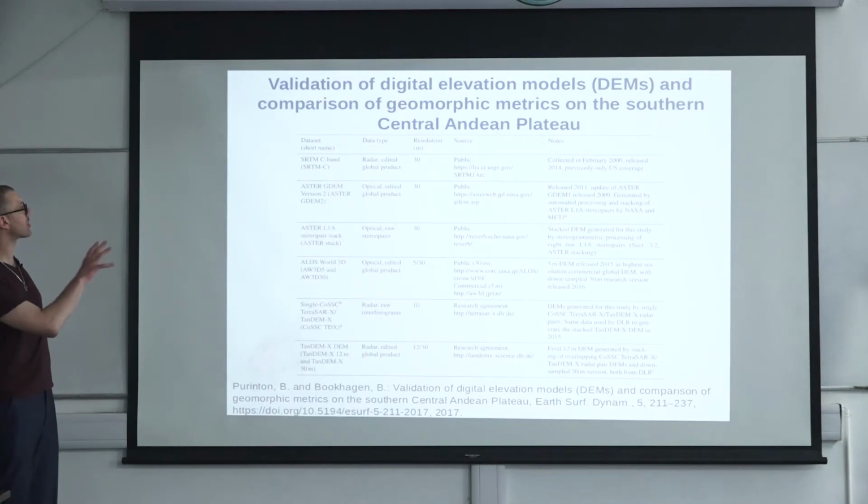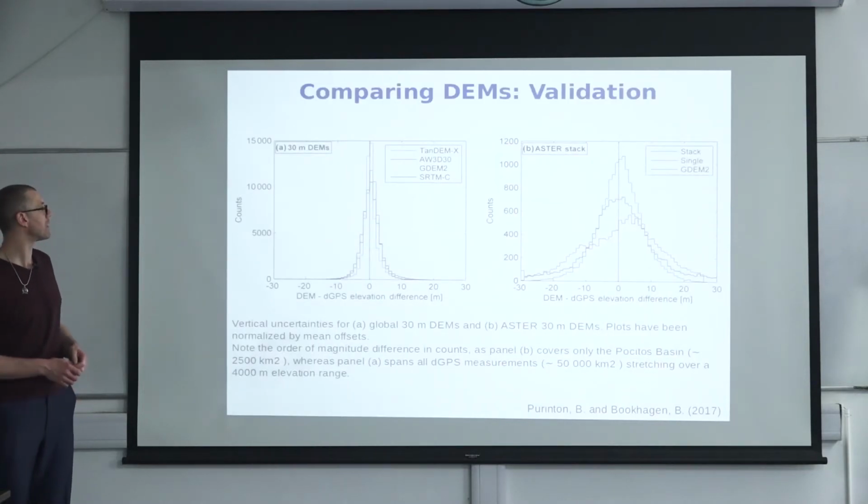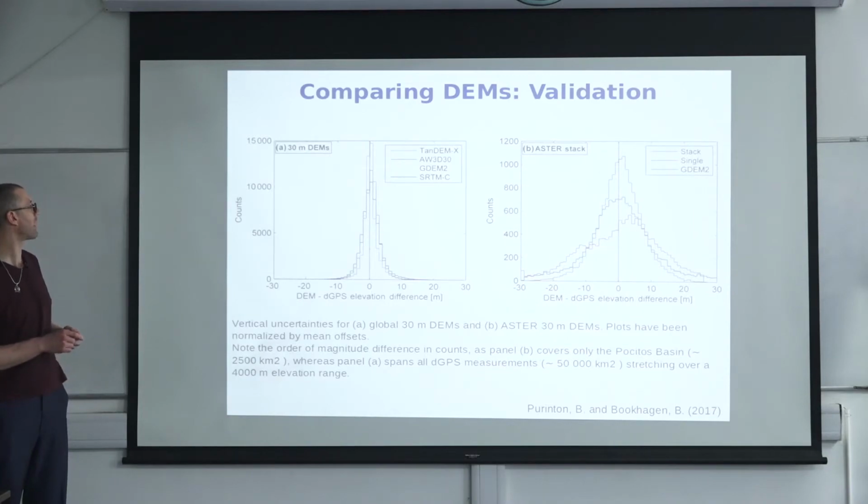One way to visualize the uncertainties is to look at delta H values, delta height values, compared to a reference data set. And in the Andes, I've spent many years collecting differential GPS data. In fact, I collected more than 200,000 individual differential GPS points.